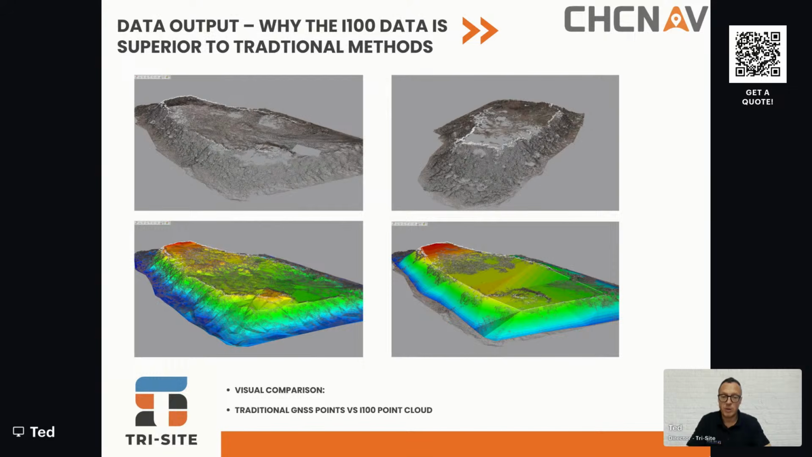So you can see at the bottom left-hand side now the DTM, or the triangulation, that's been formed from the point cloud from the i100 unit, and you can see the detail that's been formed from that. Every little undulation and every little piece of that stockpile has been collected and recorded.